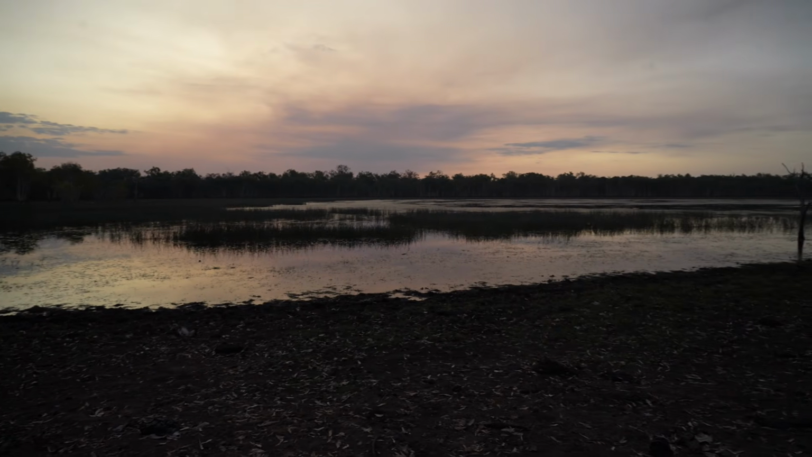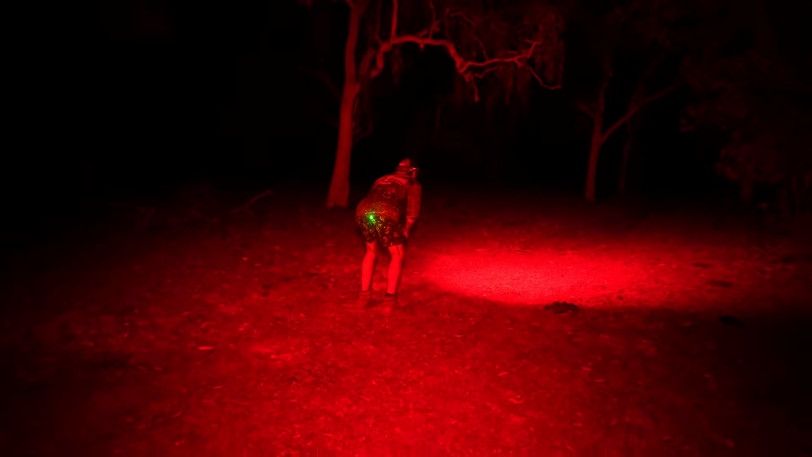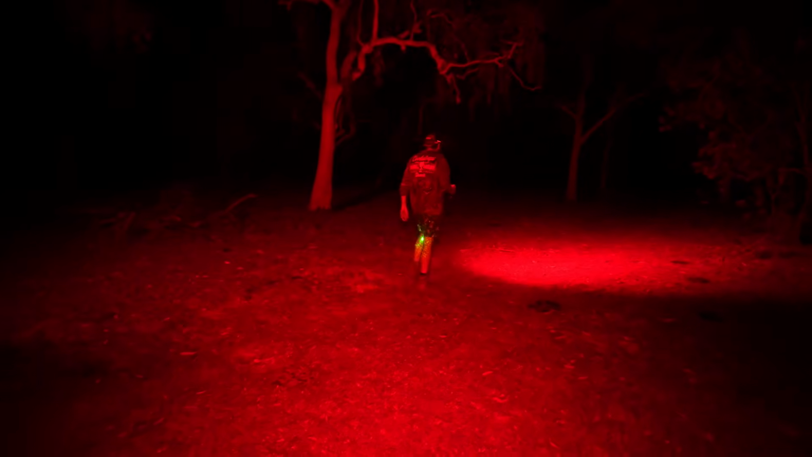Let's do that. We've just pulled up on this really beautiful billabong. It's right on sunset. We're going to have some dinner here. Certainly worse places to do that. And then we're going to continue with the thermal gear tonight. Oh yeah, look at that. Very mature. Let's go and shoot some pigs.